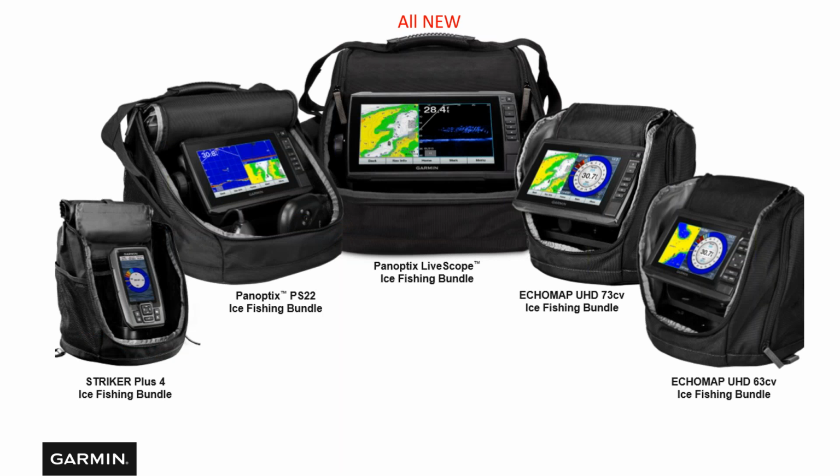All right, so for 2020, 2021, we just released new ice fishing bundles: the Striker 4, the Striker Plus 4, I'm sorry, the Panoptix with PS22, a new Panoptix LiveScope bundle, and we upgraded the previous ECHOMAP Plus units to the new ECHOMAP UHDs, the new 73 as well as a 63 CV.